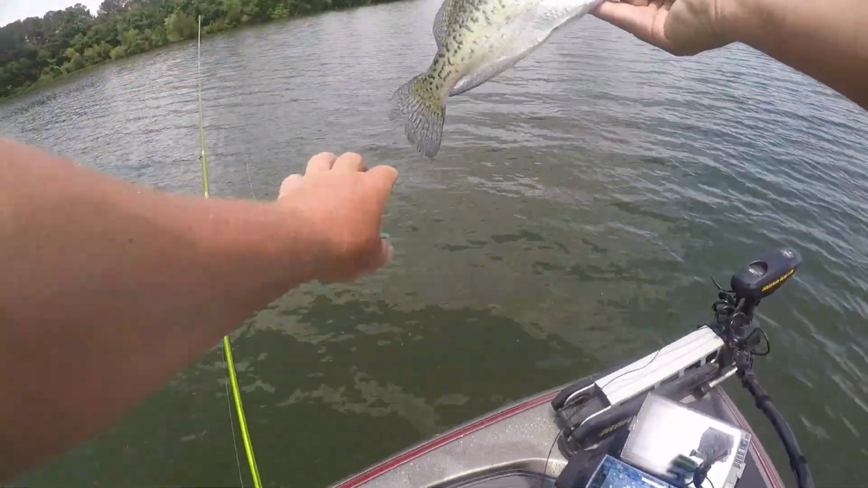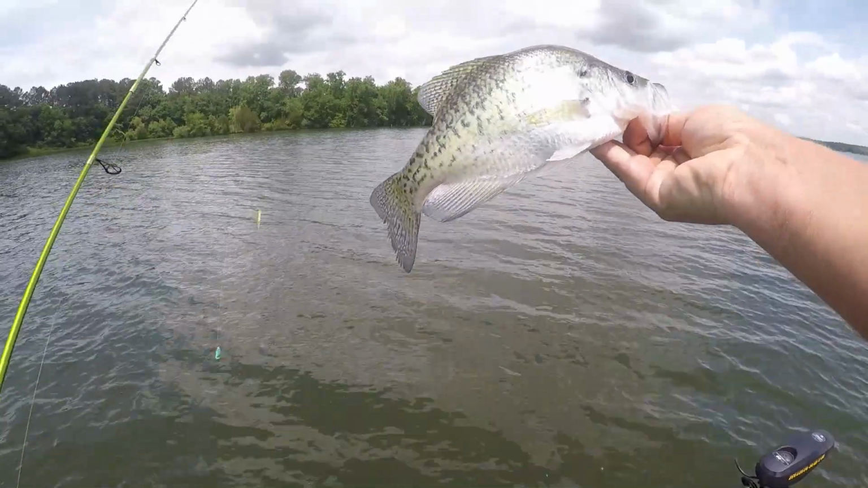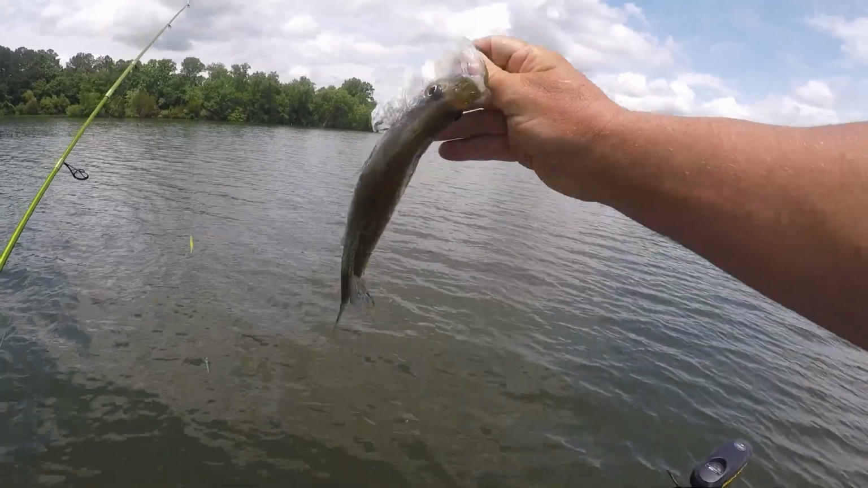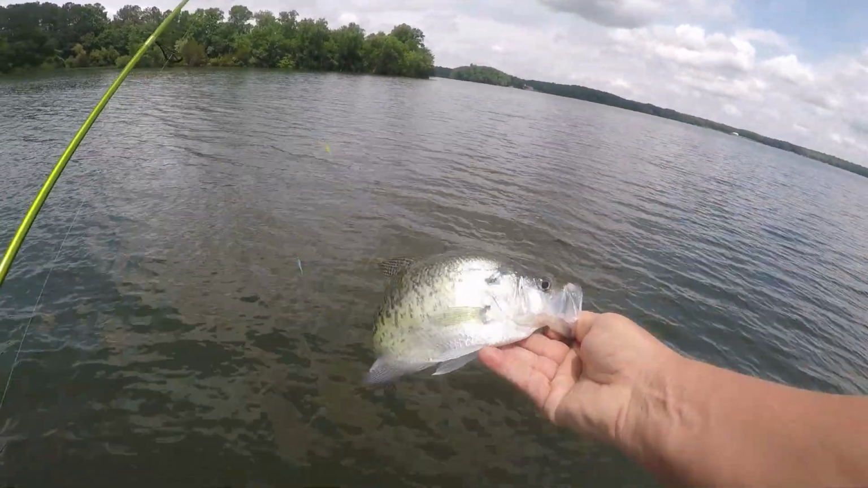Well guys, I catch one on the top and then one on the bottom on this double jig rig. That'll keep.